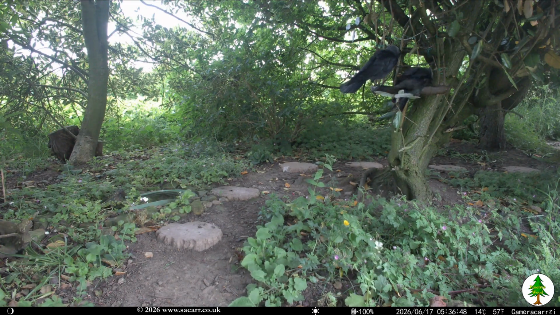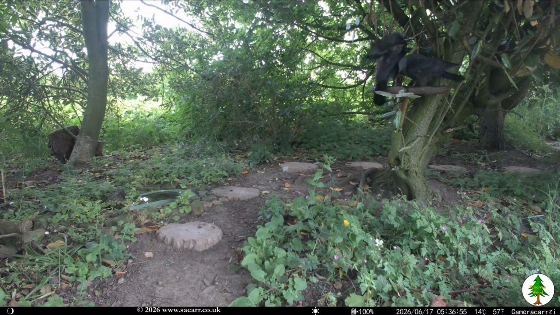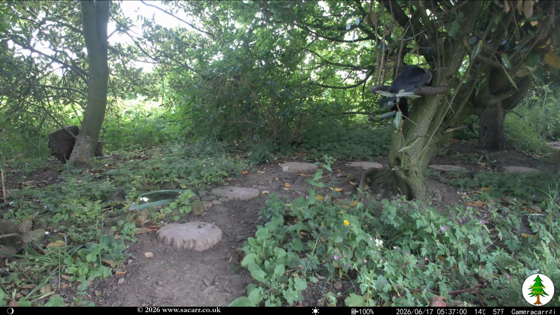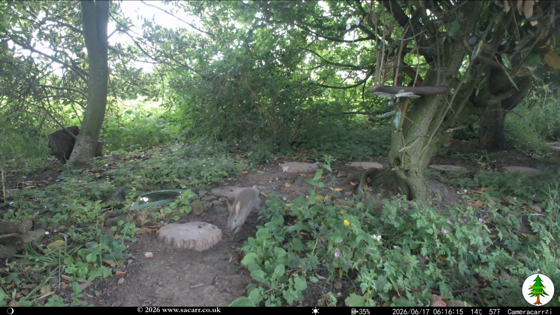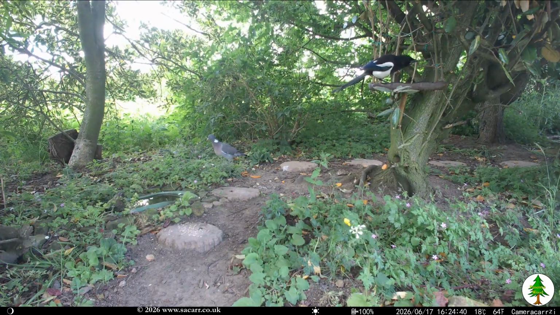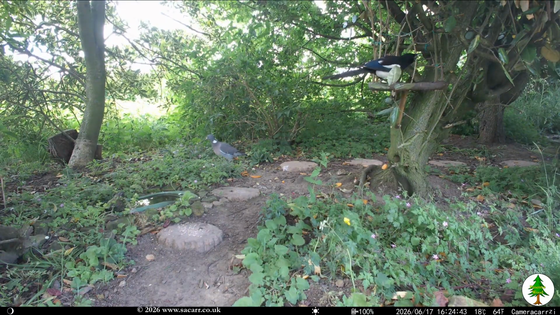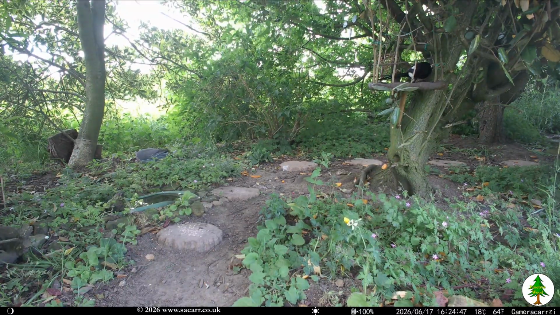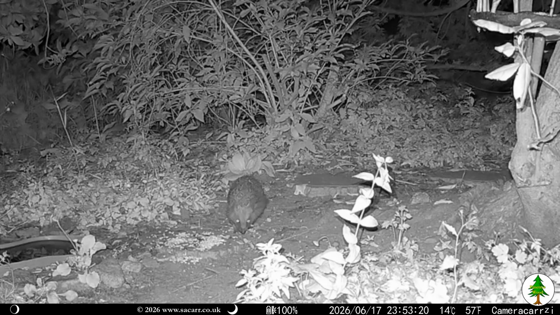The jackdaws were back at dawn, with the young rabbit making a brief appearance 45 minutes later. A magpie and pigeon were the only late afternoon captures. Just before midnight, Cherry was back at the seed pile by the pond and was the only nighttime capture.